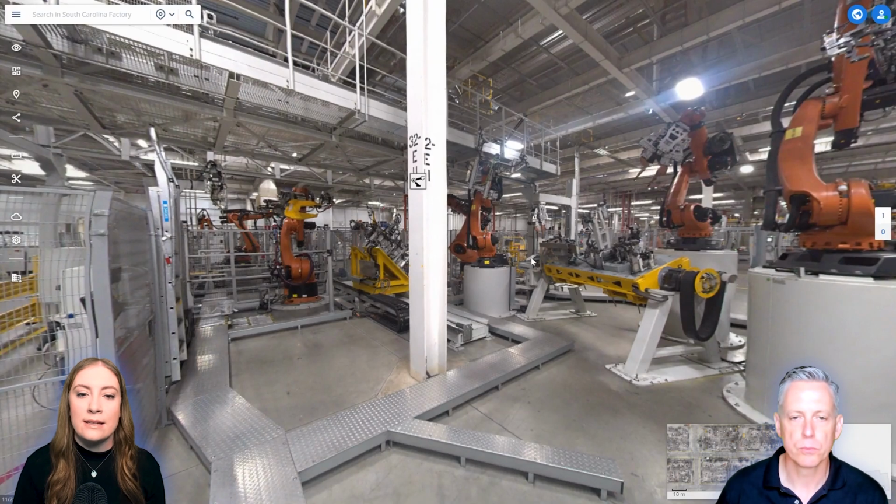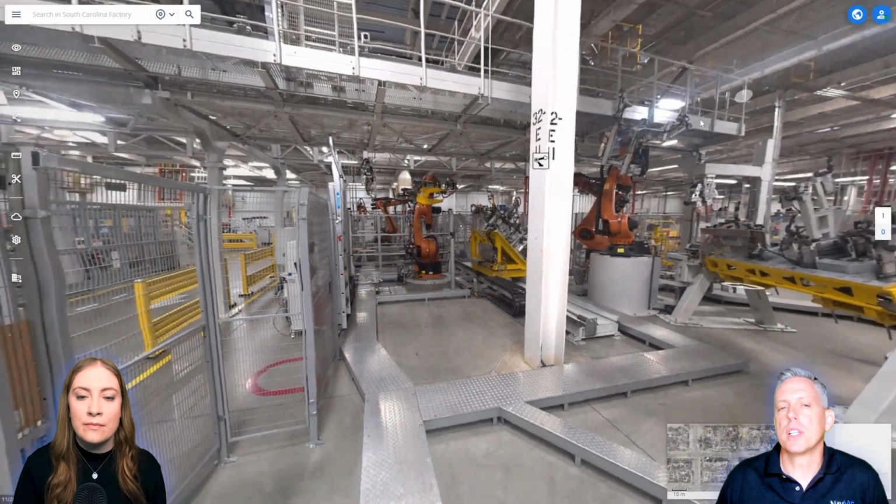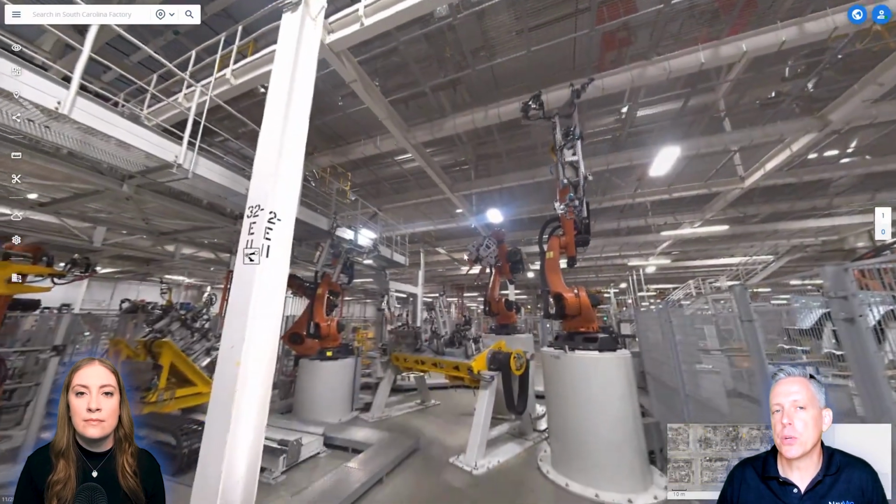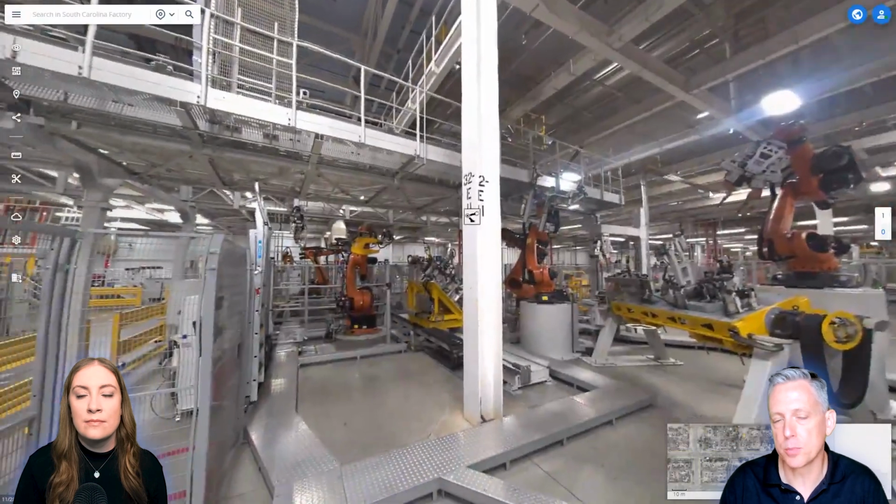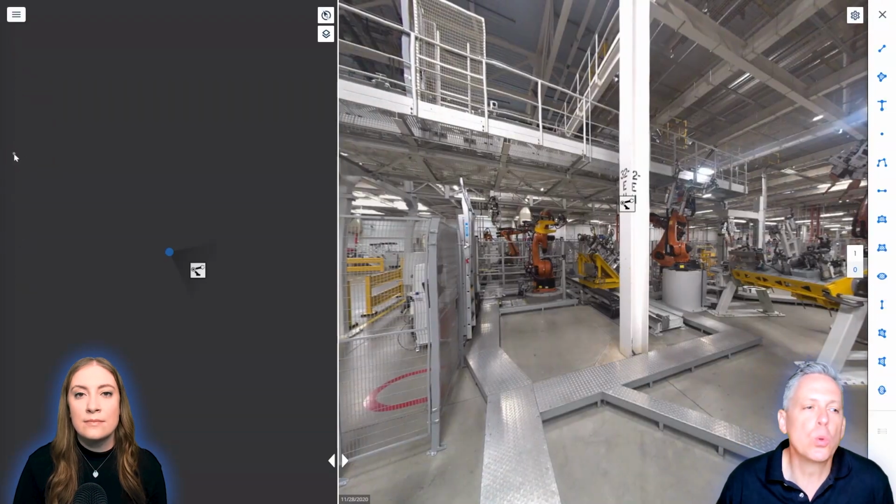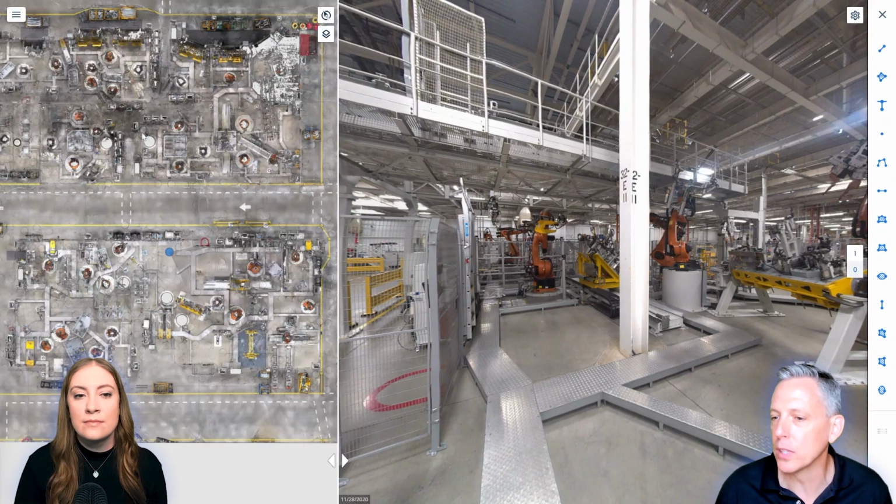Okay, I see. So what exactly are we looking at here? Yeah, so this is just a robot cell, just an area of the plant. Let's say that you and I were working on retooling this specific area, and maybe there's a new welding tip dresser that we would like to install.